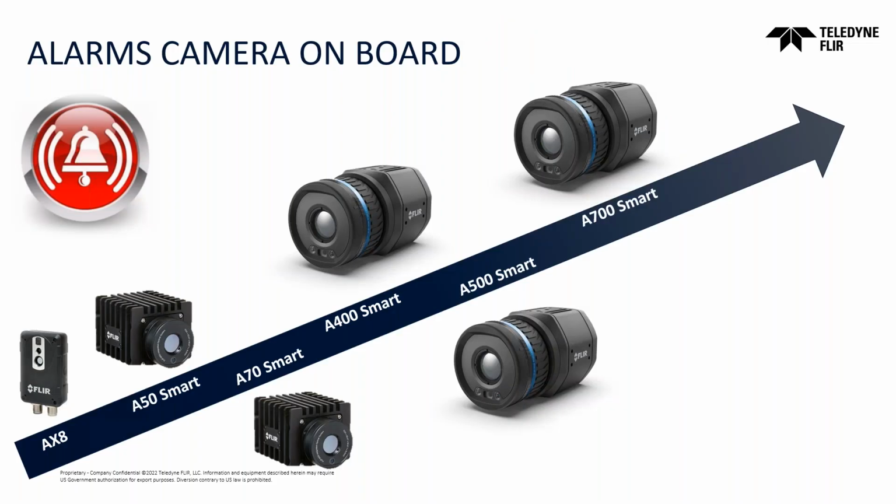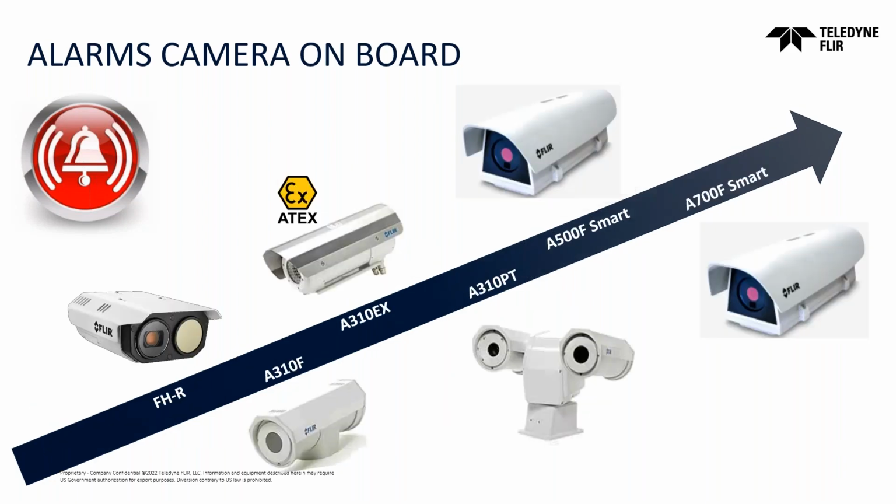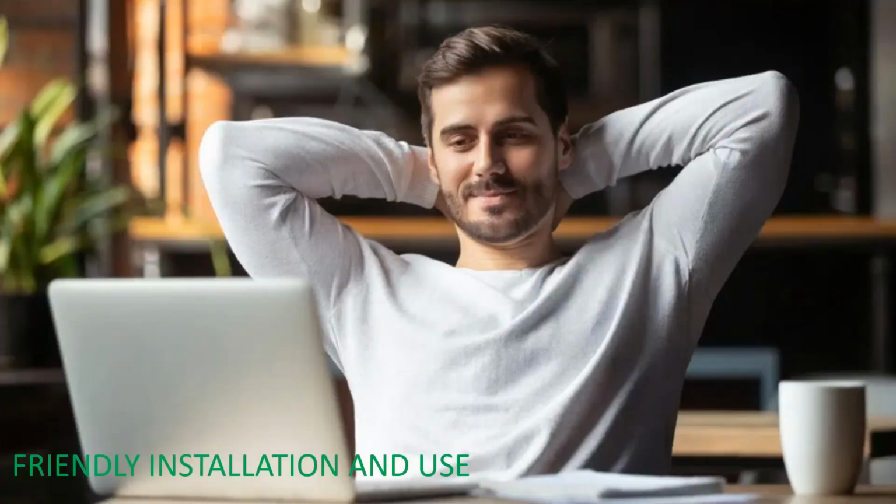Smart cameras propose alarms, electrical alarms, as well as alarms through internet. As you can see, we offer solutions for high-tech environment, indoor as well as outdoors. Here also, our engineers have developed those cameras having in mind no stress for the customer and the system integrator.